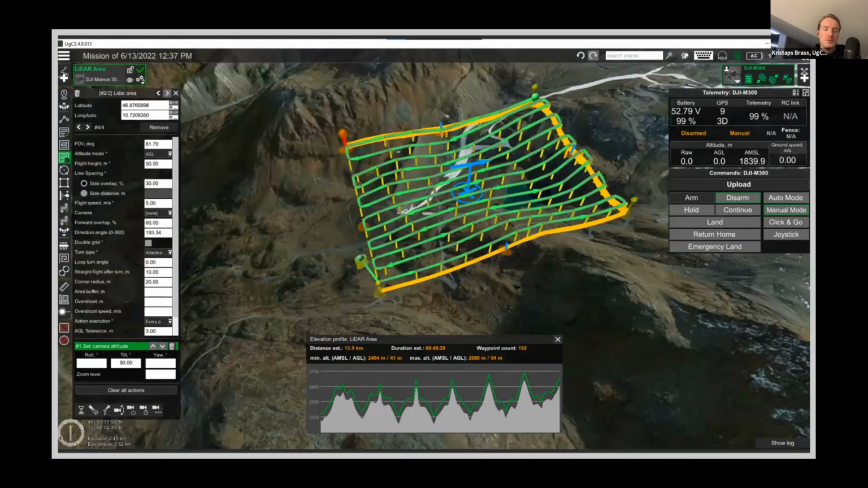What do I do? I'll just talk a bit about this briefly as well. I'm Kristaps. I'm the product owner of UgCS, flight planning software, which you can see here on the screen. I'm sure many of you are already familiar with that, but I'm assuming there's probably some of you who are seeing this for the first time. So this is how the interface of UgCS looks like.